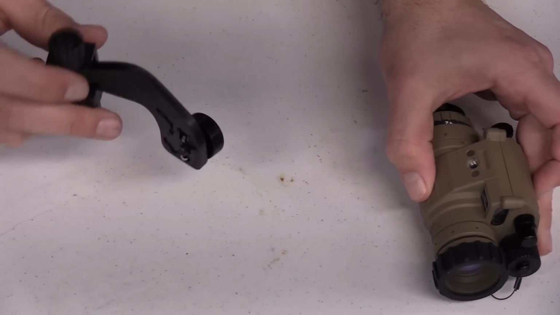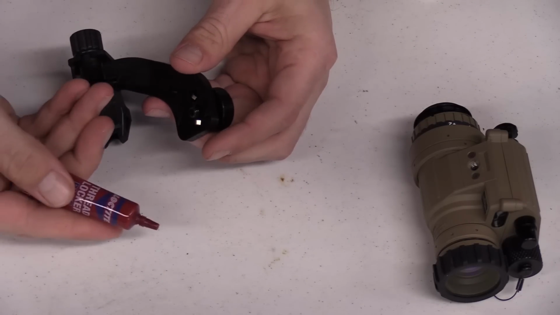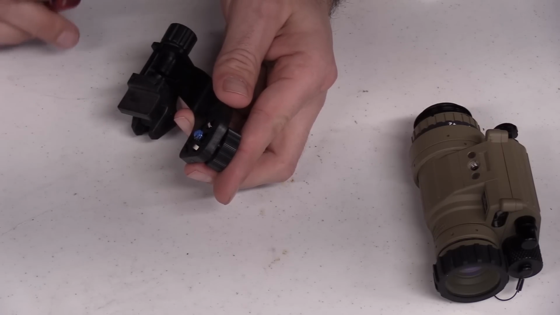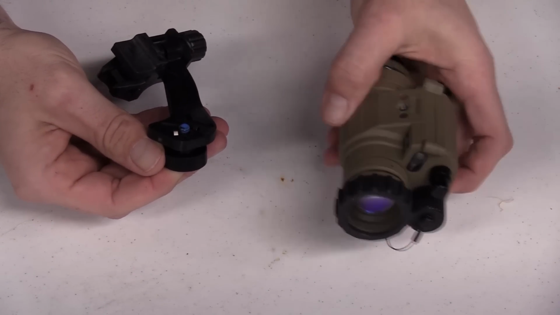So I'm a big believer in securing things. So we've got just a little bit of blue Loctite here. Don't want to over smear this, but just a little dab there to keep that from walking out over time of use.